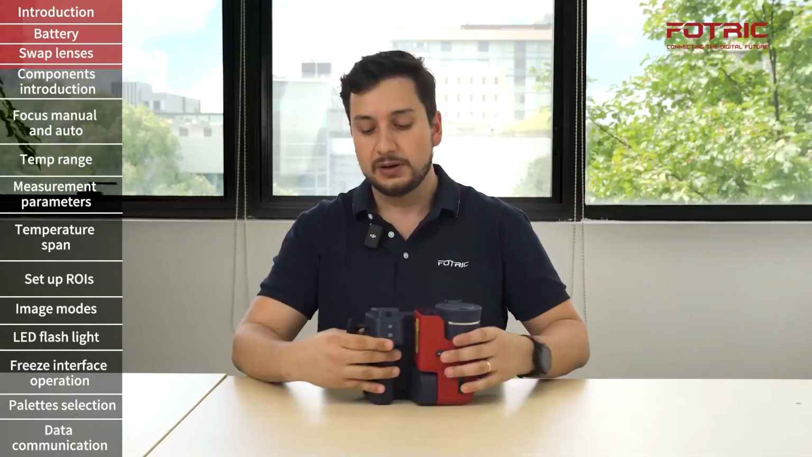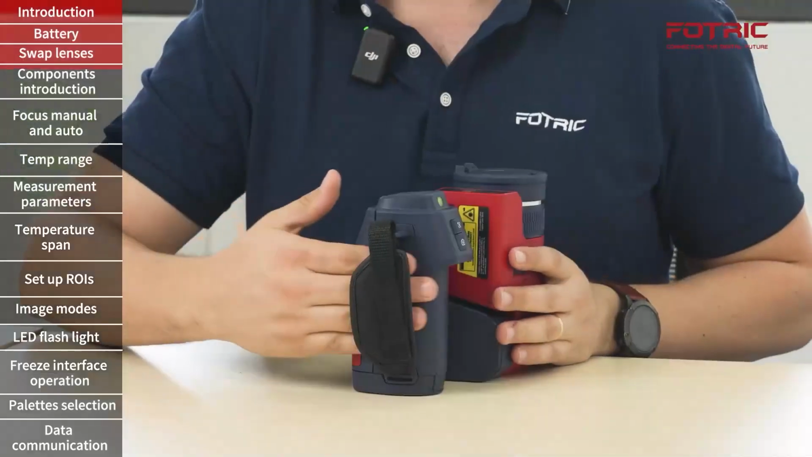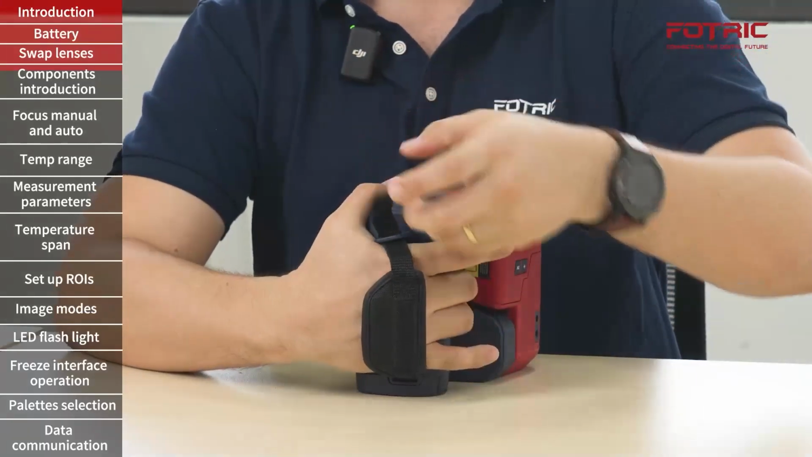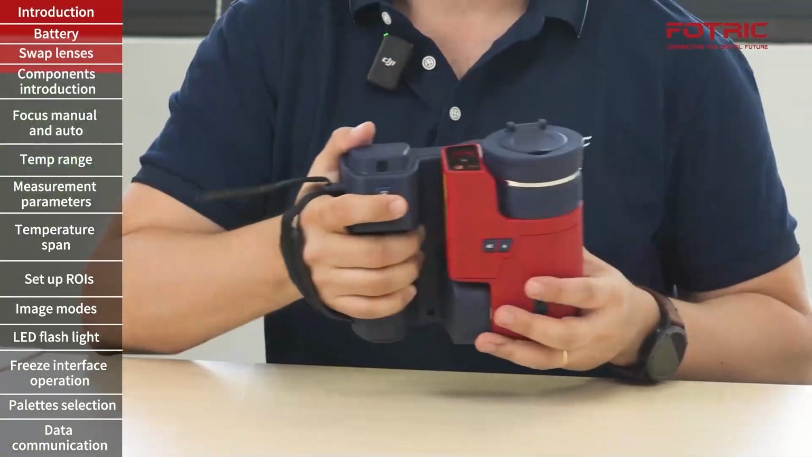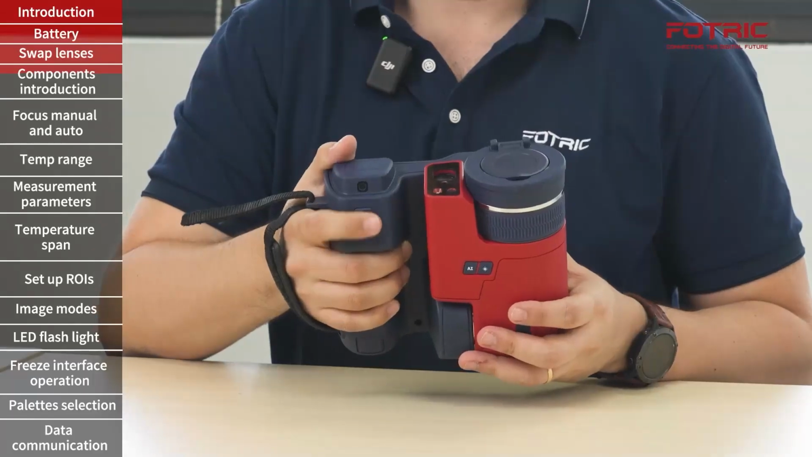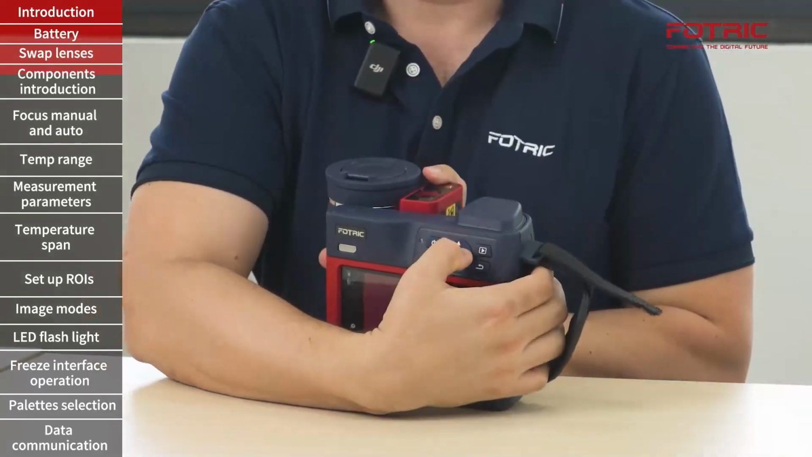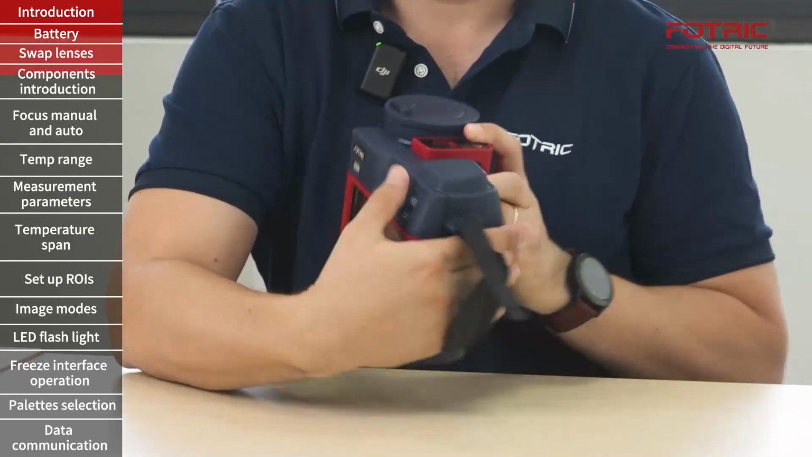In order to ensure that the camera feels comfortable in your hand, we're going to put the hand through the hand strap. But first, we're going to open it and make sure that the knuckles pass the strap, that I have a full grip of this area of the camera, that I can reach the front two buttons with my index finger, and that I can also use my thumb to reach these directional buttons.